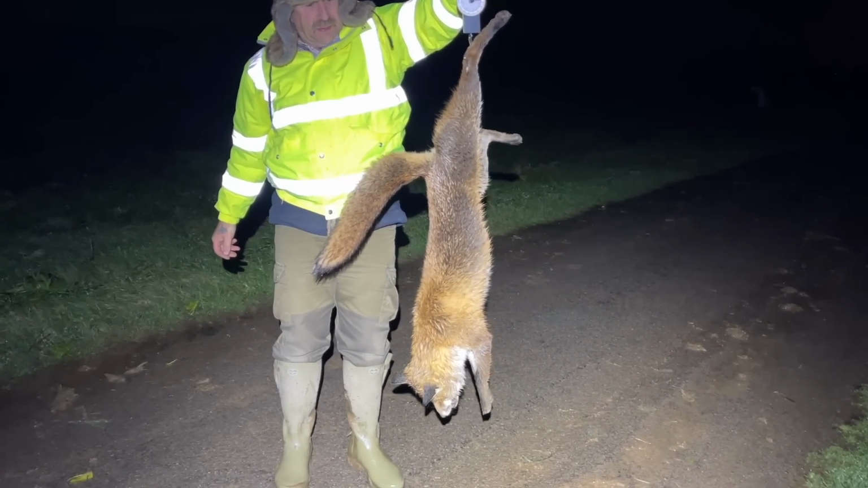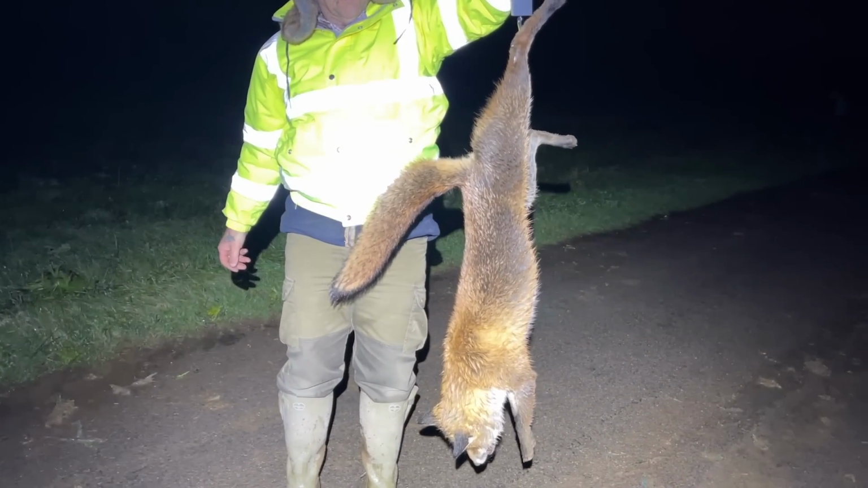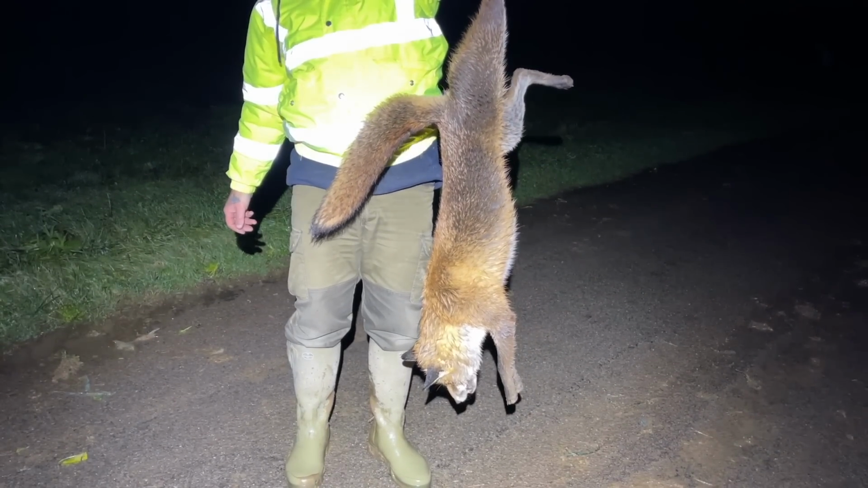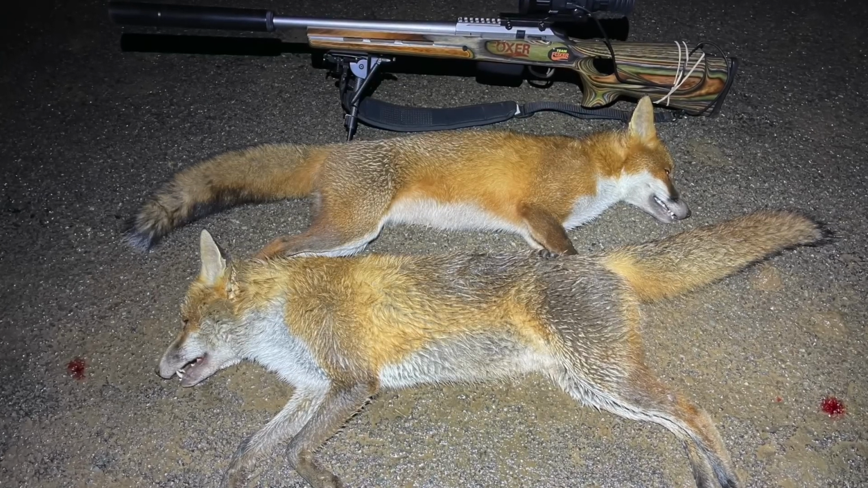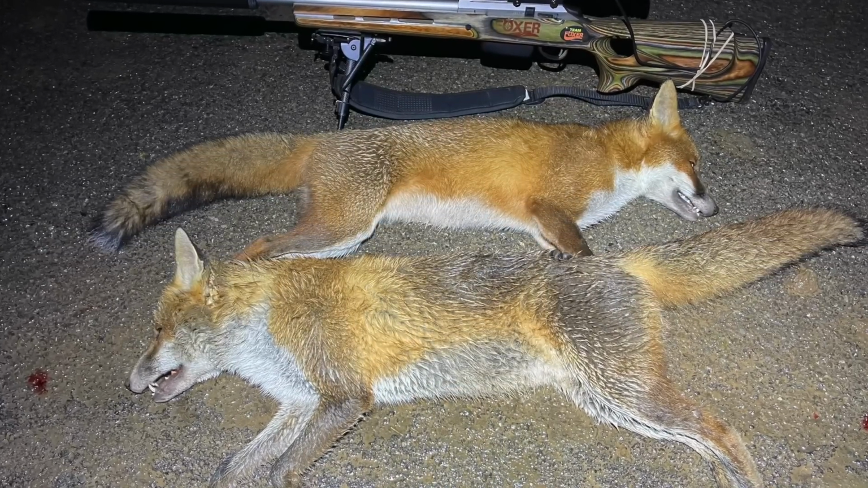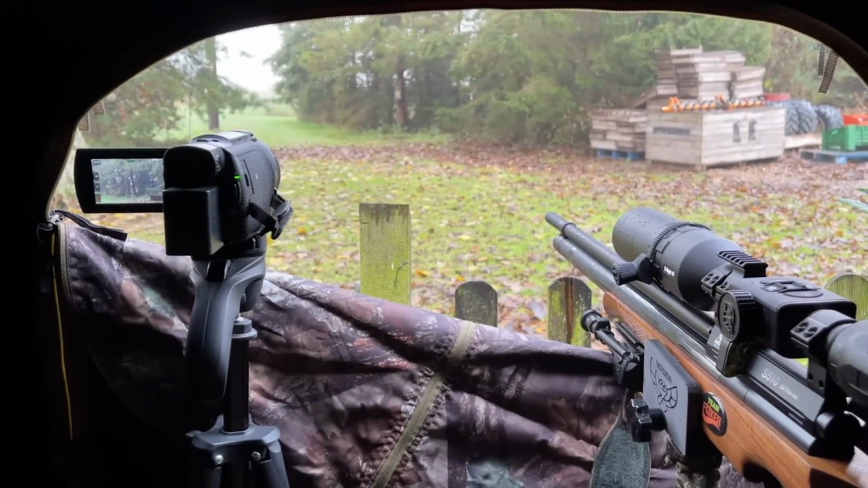That's a dog and a vixen, and we've only been out. How long have we been out? Hour and a half. 3 stands, 2 foxes. Great result. On to the next one. Had I known how easy that one went down at 243 yards, I probably should have taken a stab at the one at 300, but hindsight's a wonderful thing.